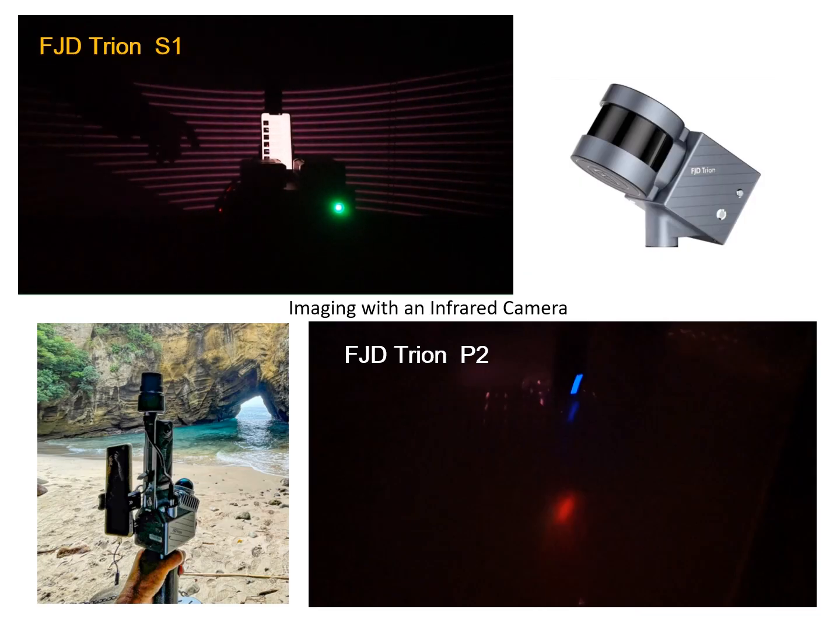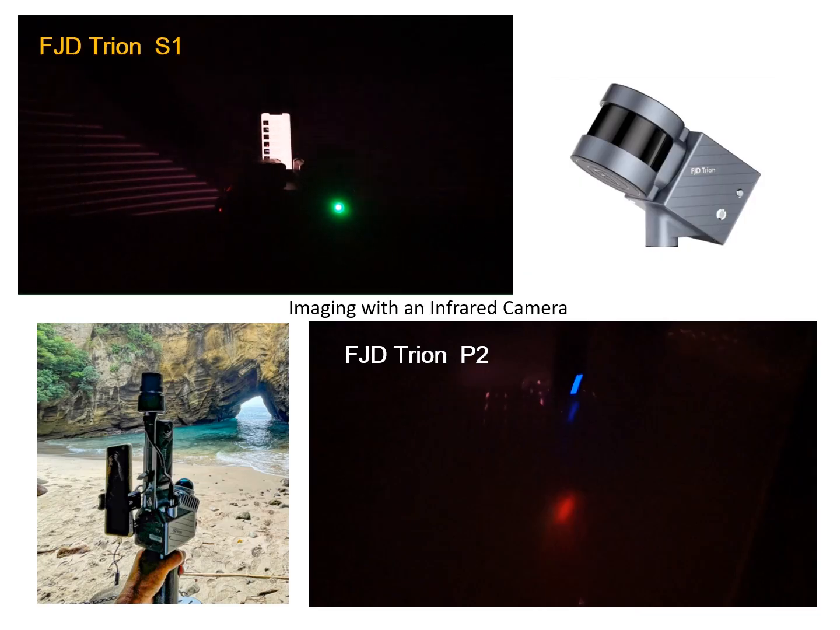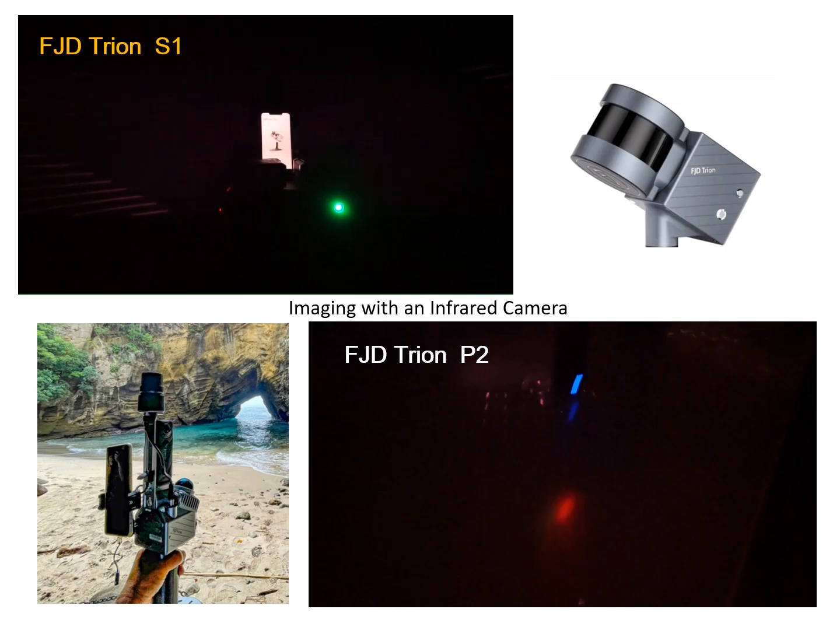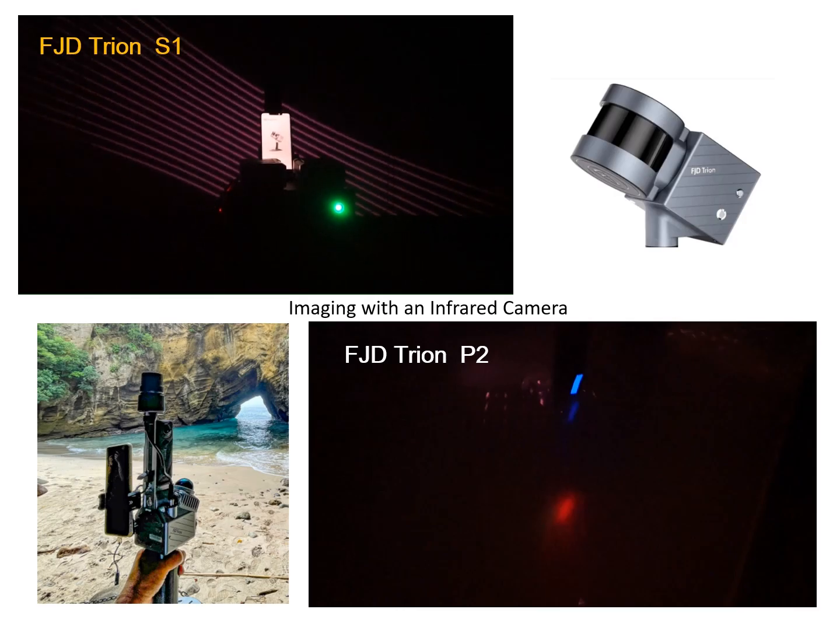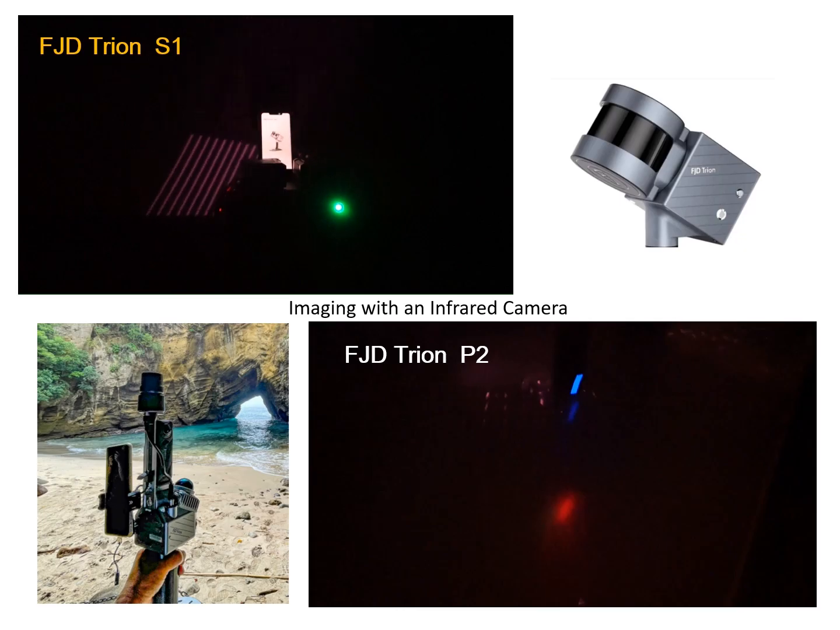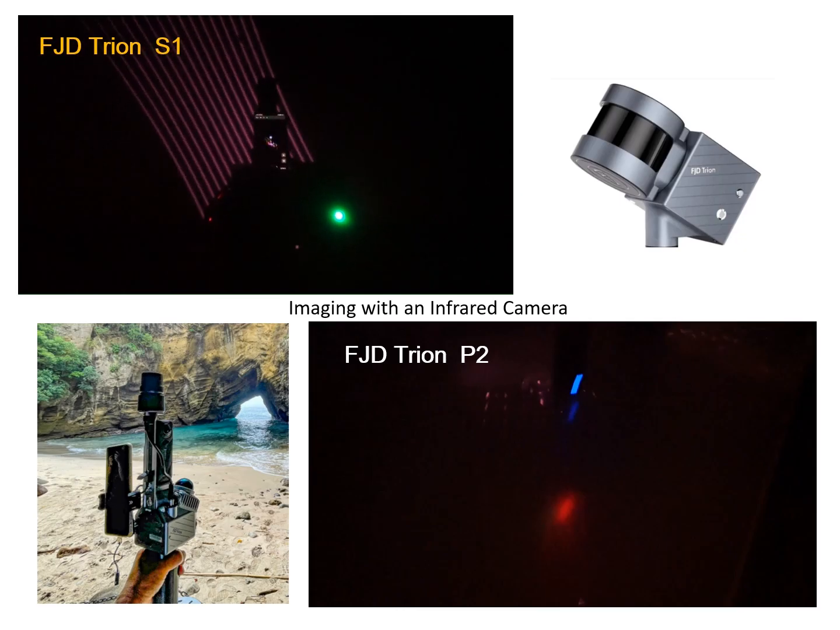As you are aware, LiDAR typically emits laser light at a wavelength of 905 nanometers in the near-infrared range. The S1 can rapidly acquire 3D point cloud data within a range of approximately 100 meters, while the P2 can do so within a range of about 40 meters.